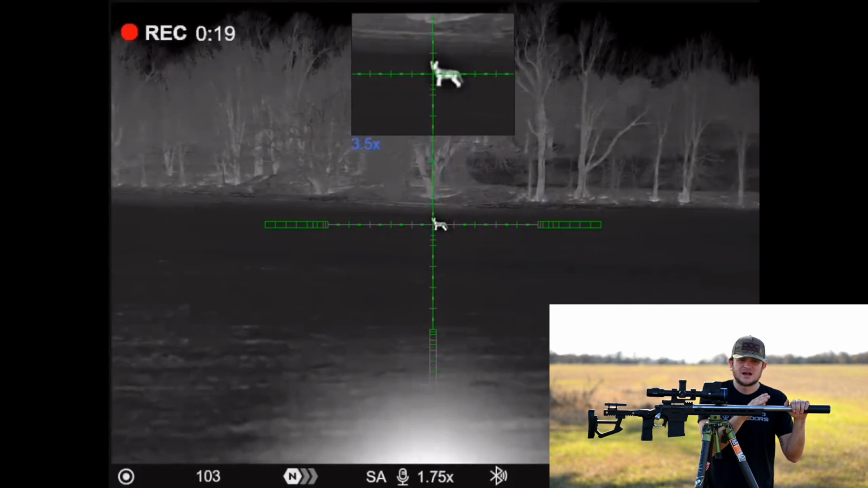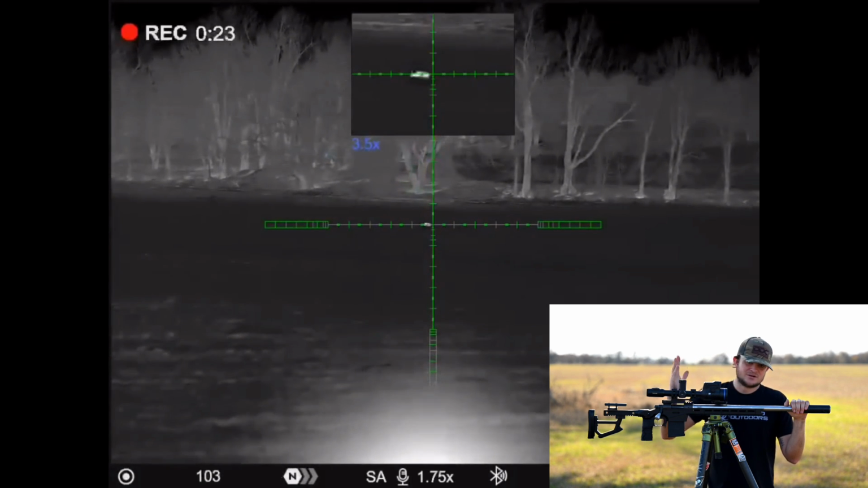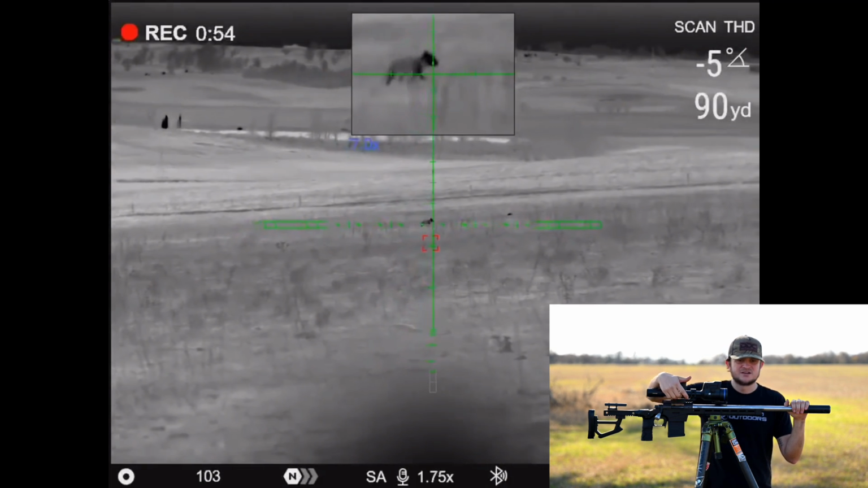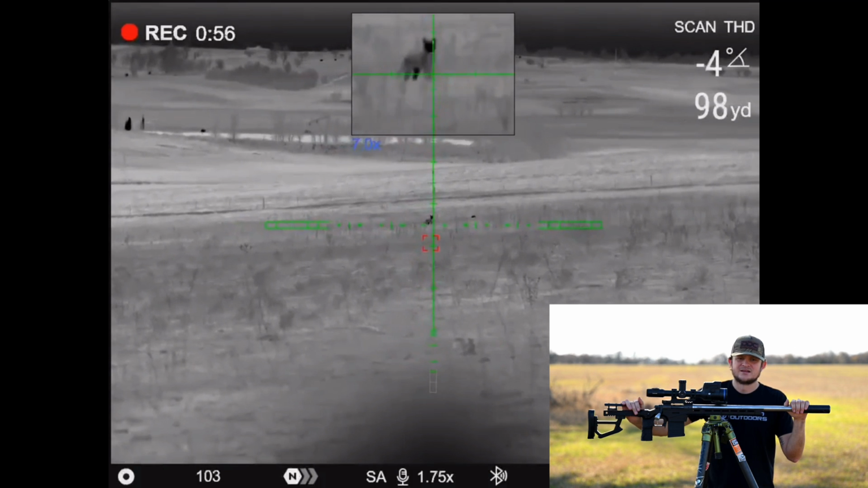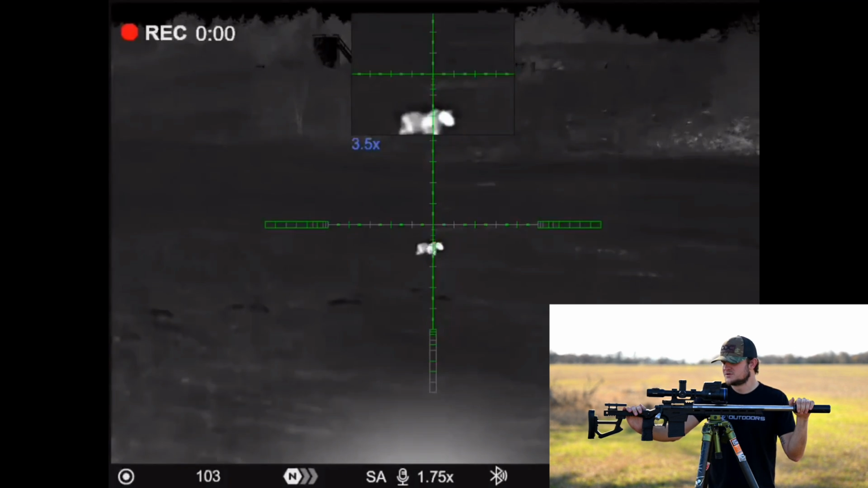If you chrono your rifle right, you measure your center of bore to your center of your scope, do all that, it's all on you. It's all up to you pulling the trigger.